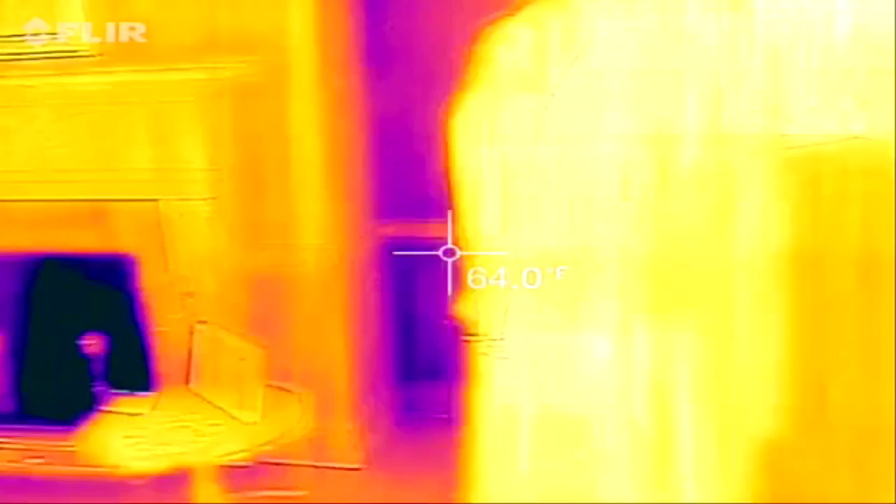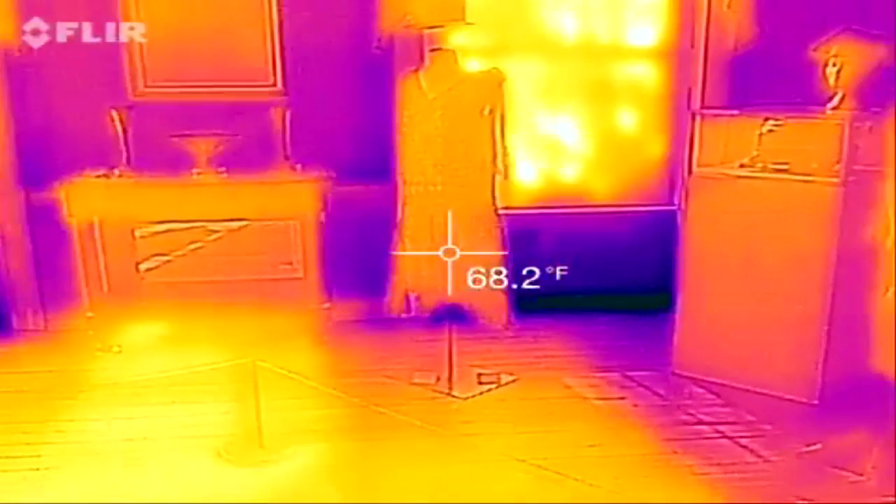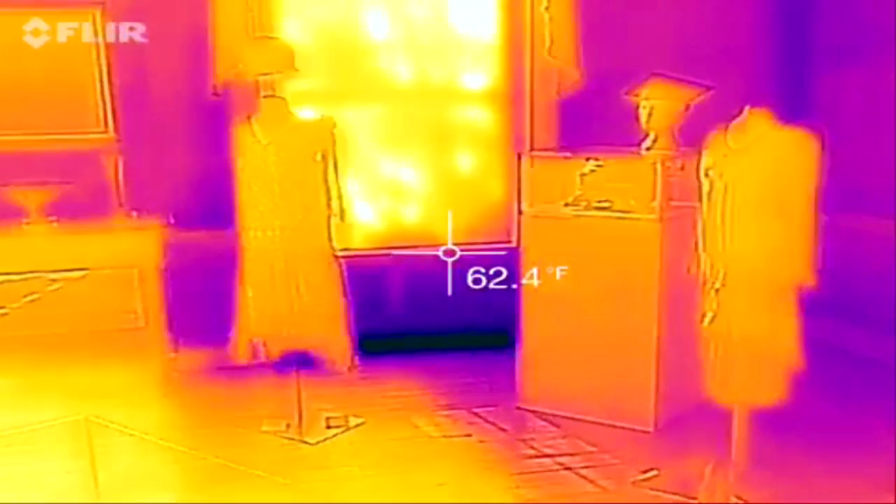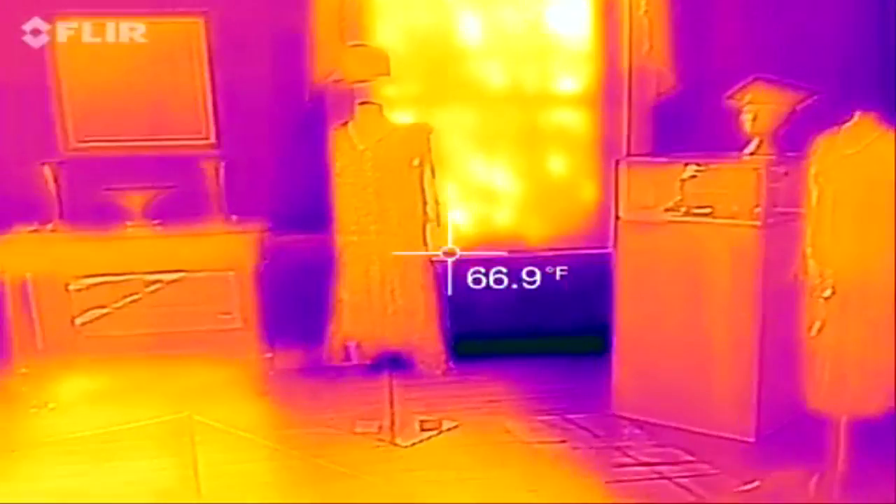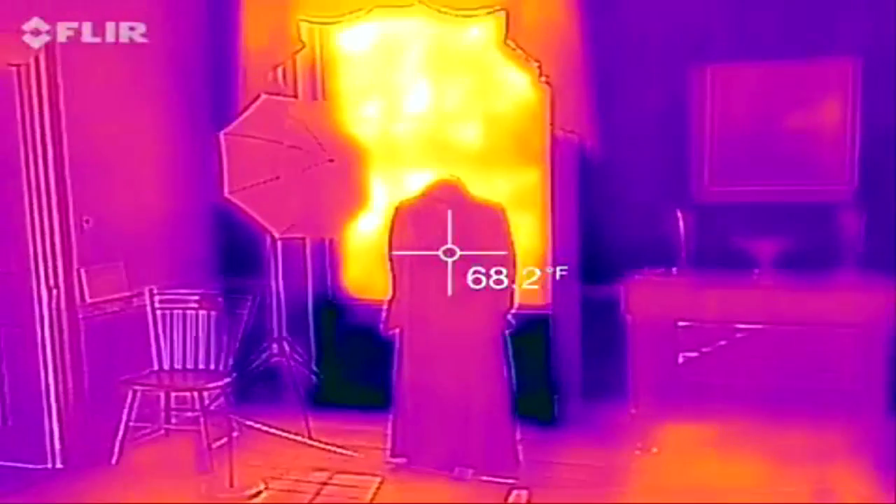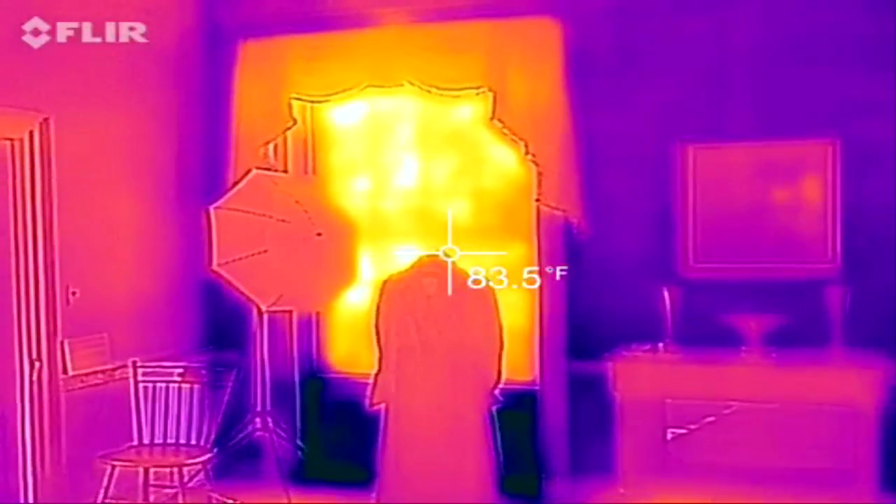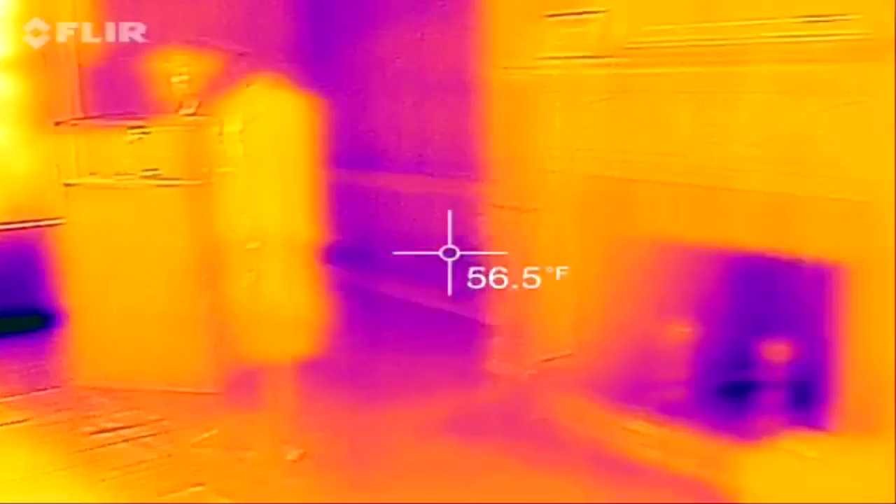This is an area where they would lay out the bodies of anybody who died, and this is it. And we're seeing a temperature differentiation here by the window at 74, 75 degrees. As I move it out, look how it drops. Let me go back to the other window, and we're looking about 84. It's fluctuating, 79, 84 degrees. That's the sunshine coming in.